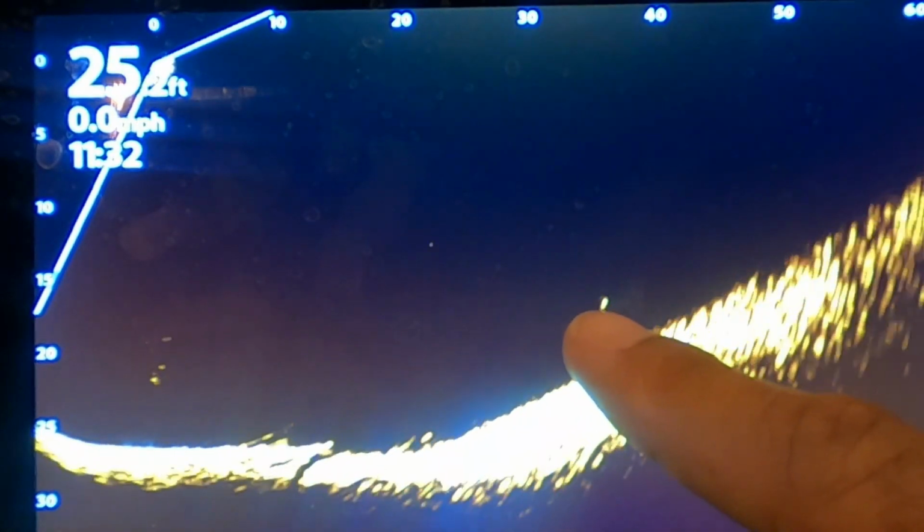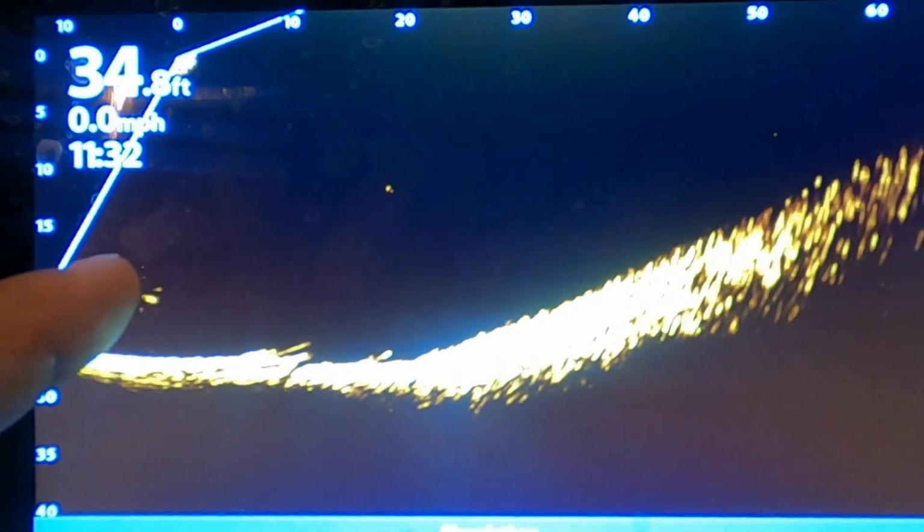You see this one down here? You can see it start moving. You could tell it's a fish. There's a little bait ball on this side over here. And you can see this fish. You can see it close as it is, and you can see the tail fin. See, that's the setting that I had to get that clarity there.